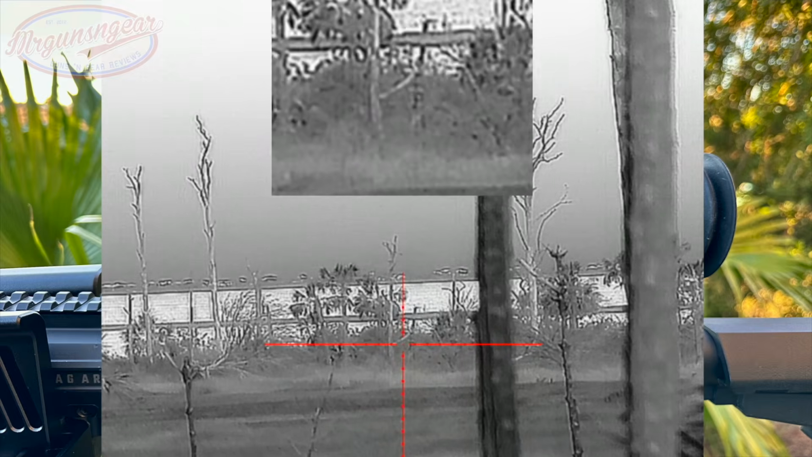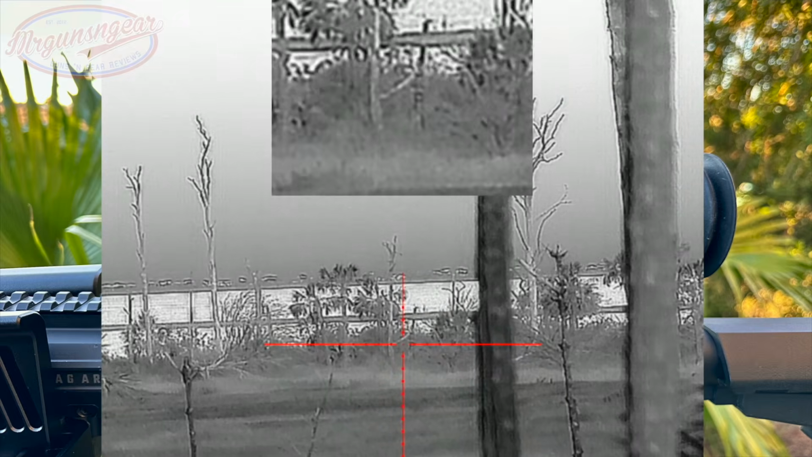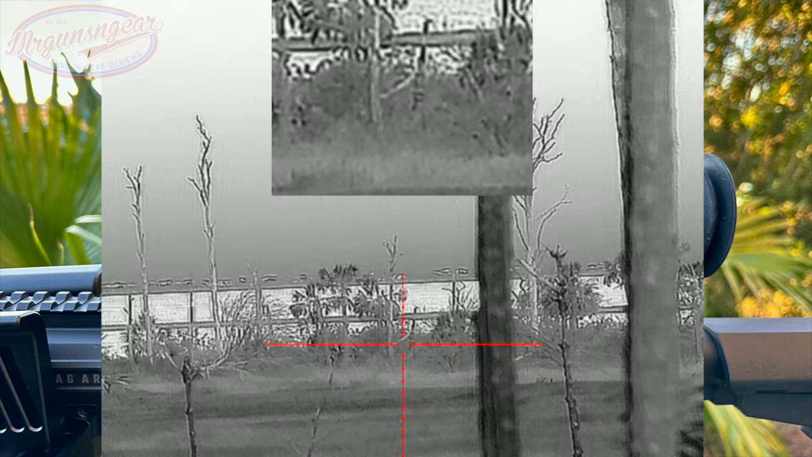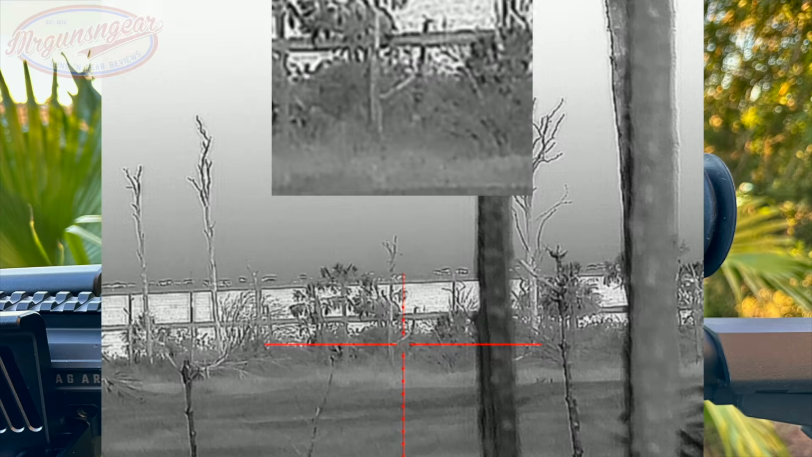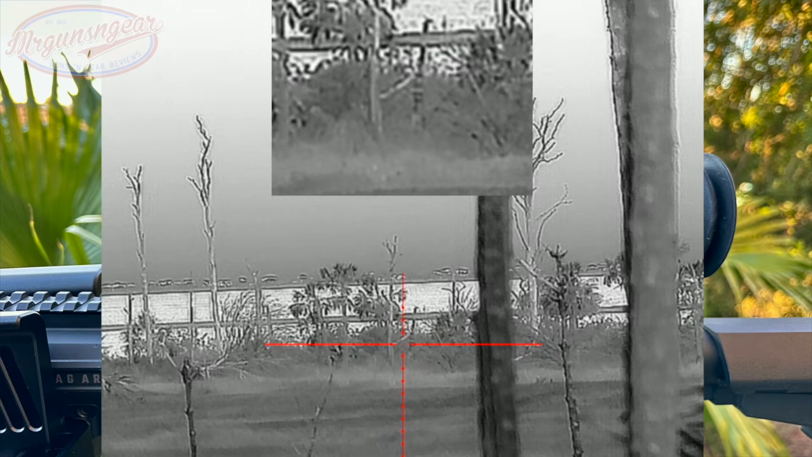Earlier in the video, we mentioned that it does have a laser rangefinder. One thing I didn't mention is that it does have a ballistic calculator. So you can actually set the optic up with your data for your rifle, your ammunition, your elevation, your height over bore, all of those sorts of things, and it will calculate it in terms of holdovers. They say it will calculate wind. I will tell you, I've tried the actual wind. It's a little bit difficult in real life, but I will tell you the holdovers are dead on accurate.